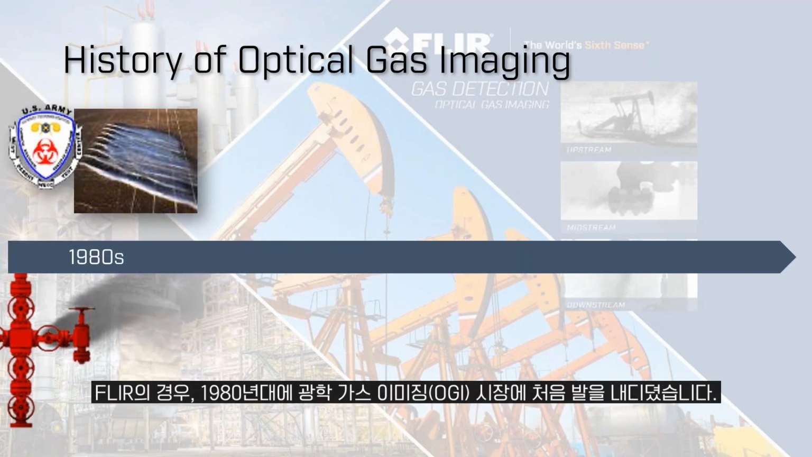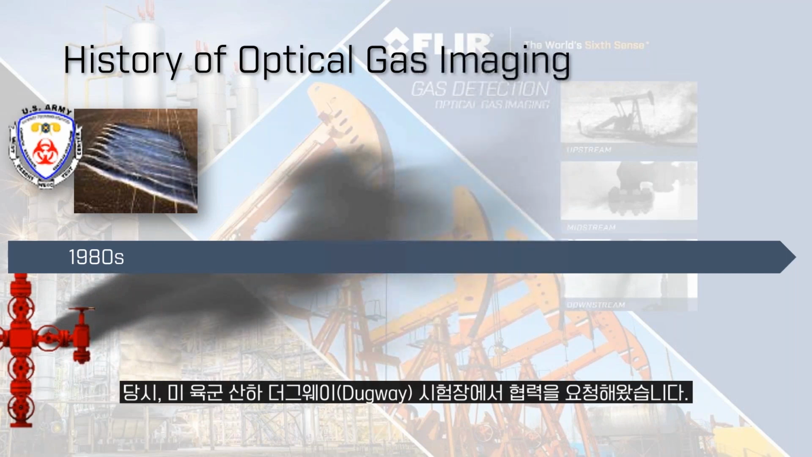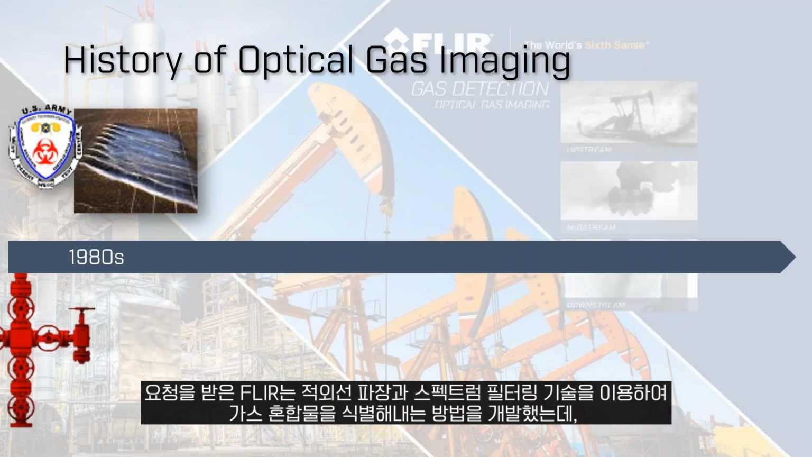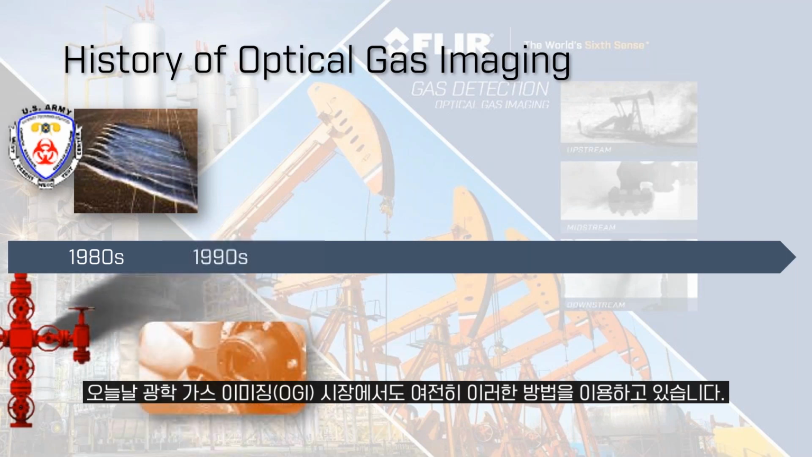As it relates to Flir, our first engagement in optical gas imaging was in the 1980s. At that time, the United States Army reached out to us from the Dugway Proving Grounds and asked us for some assistance in characterizing various chemical gas compounds. This was done mostly utilizing infrared wavelengths and spectral filtering, and this is a general practice and a foundation of optical gas imaging today.